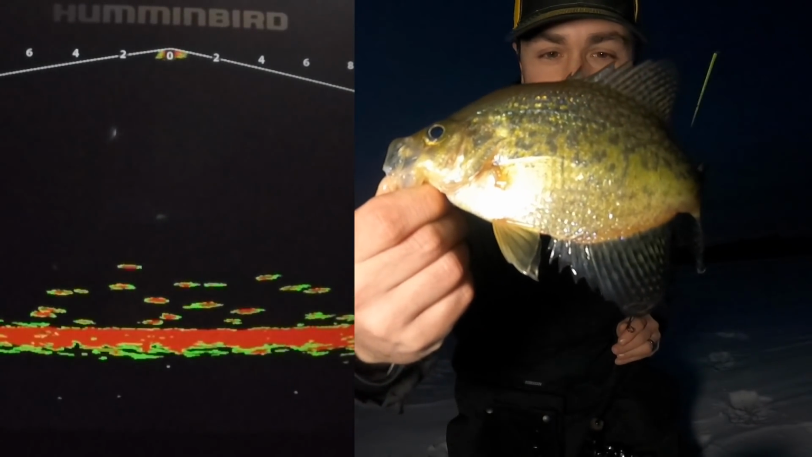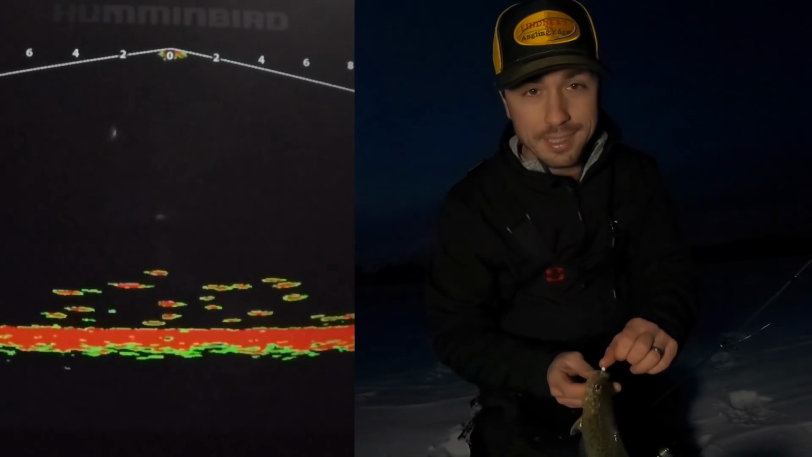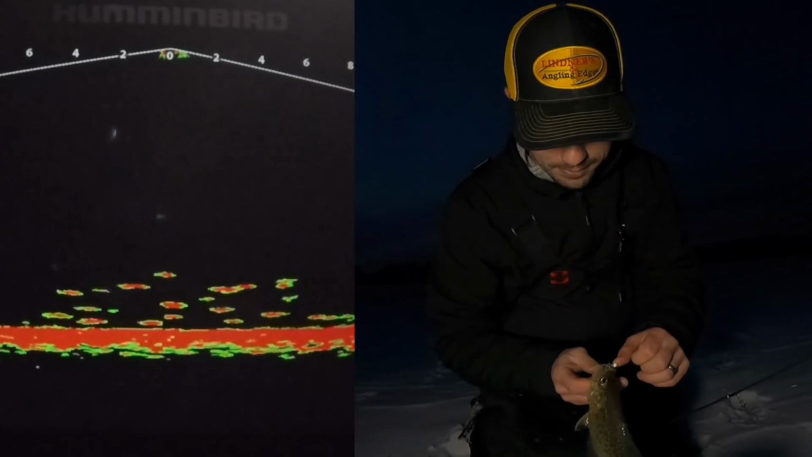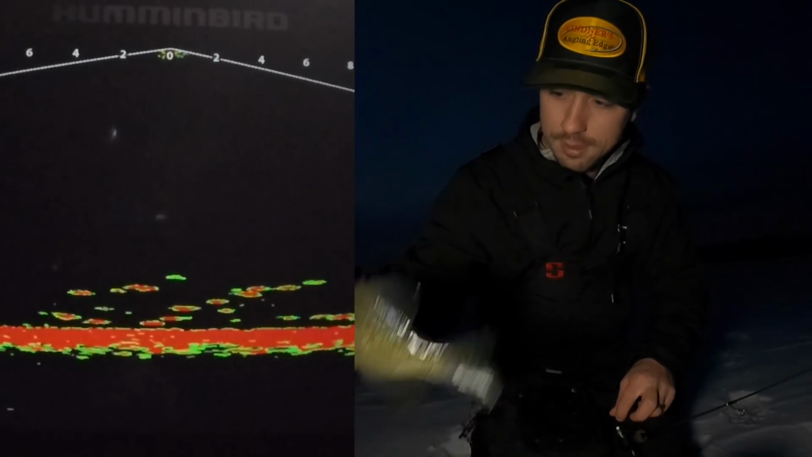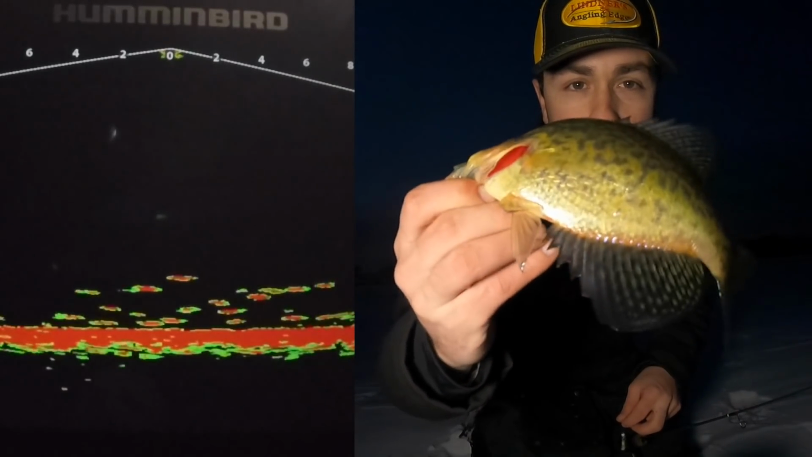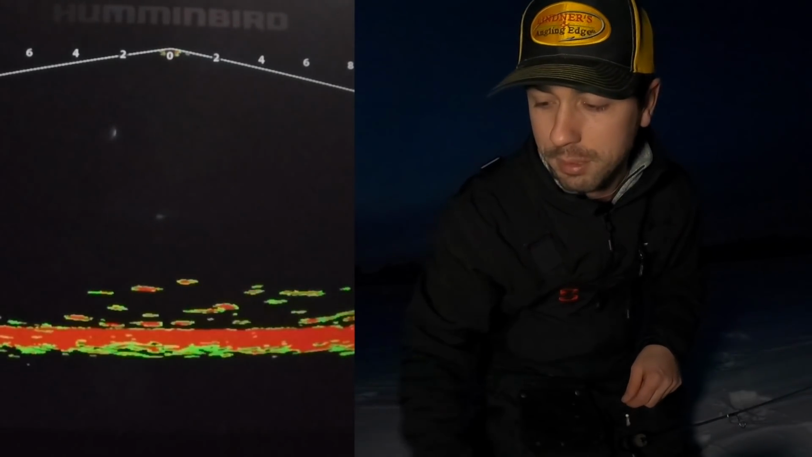And unfortunately, not a giant. So we were actually catching better fish last time I was out here basin chasing, which was a handful of videos ago. But these fish are not super terrible. I would say we can make a meal out of these when we get 10.